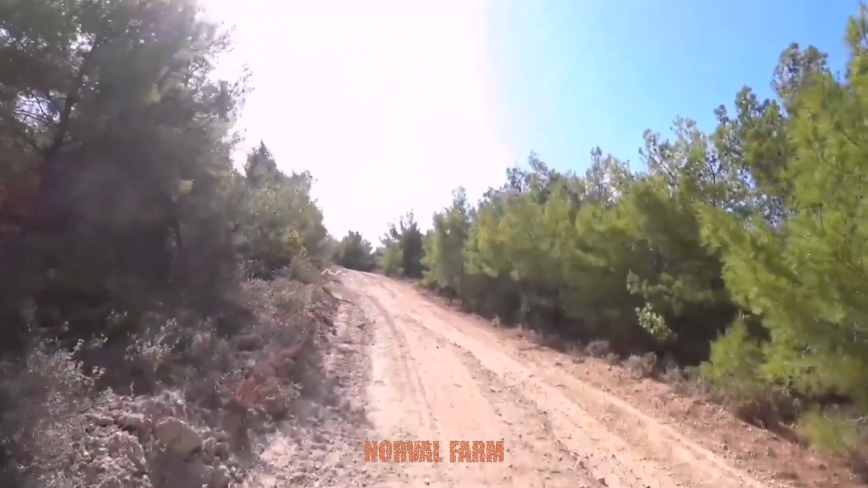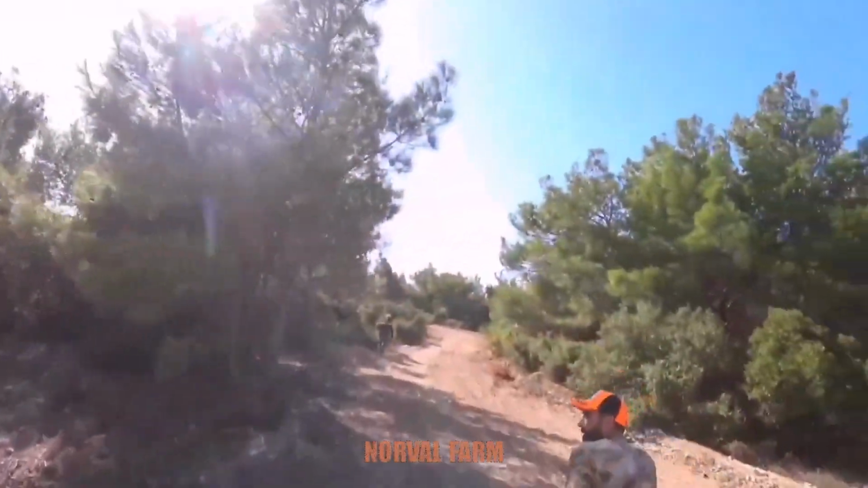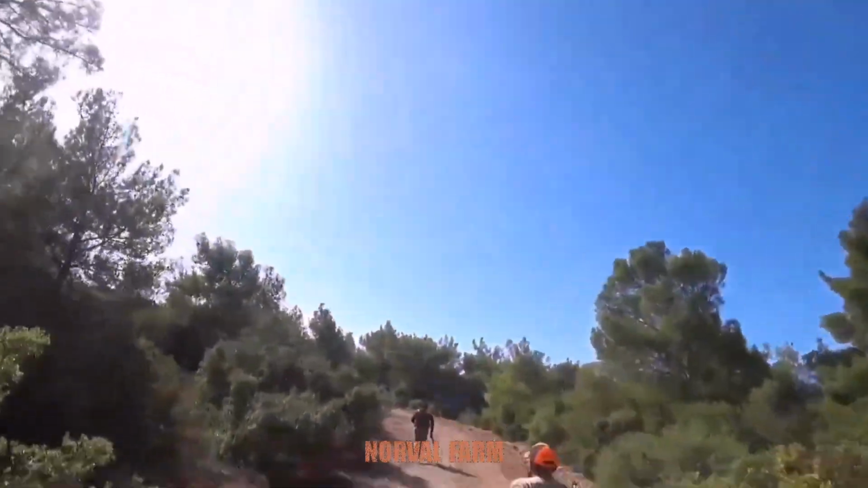On our way back down the mountain, I unexpectedly spotted another hog. A dark blur shot across the trail. So fast, I didn't even have time to react.